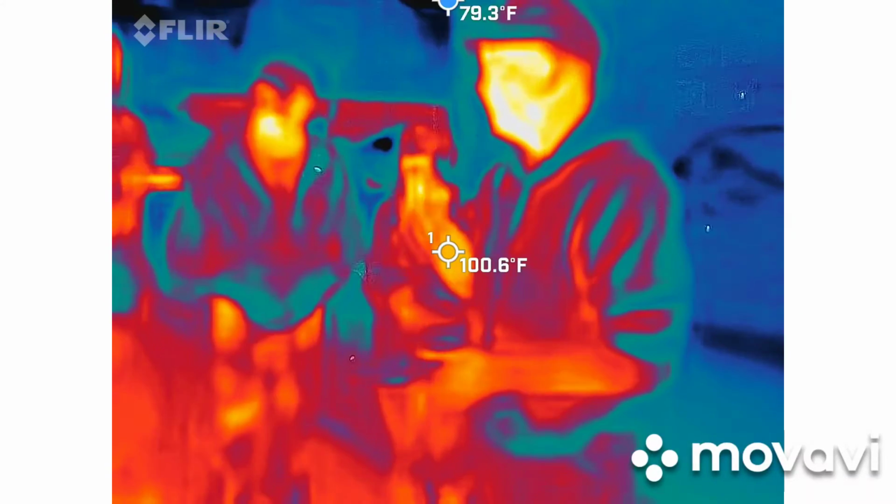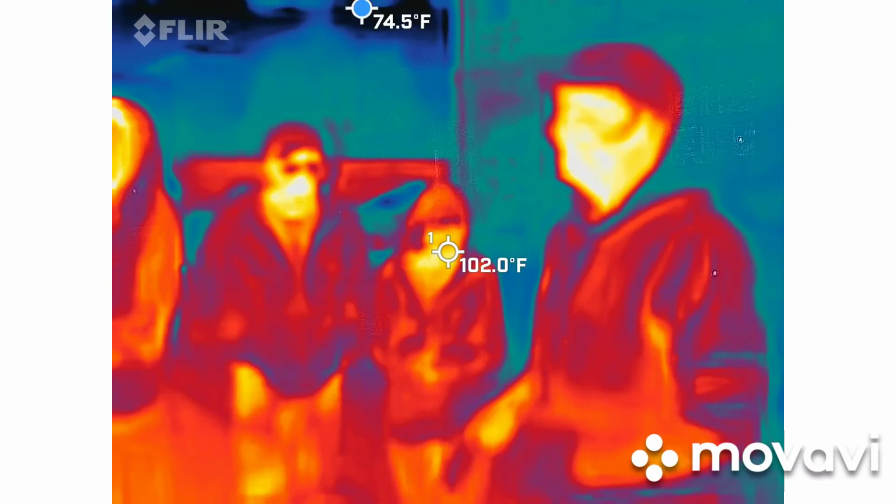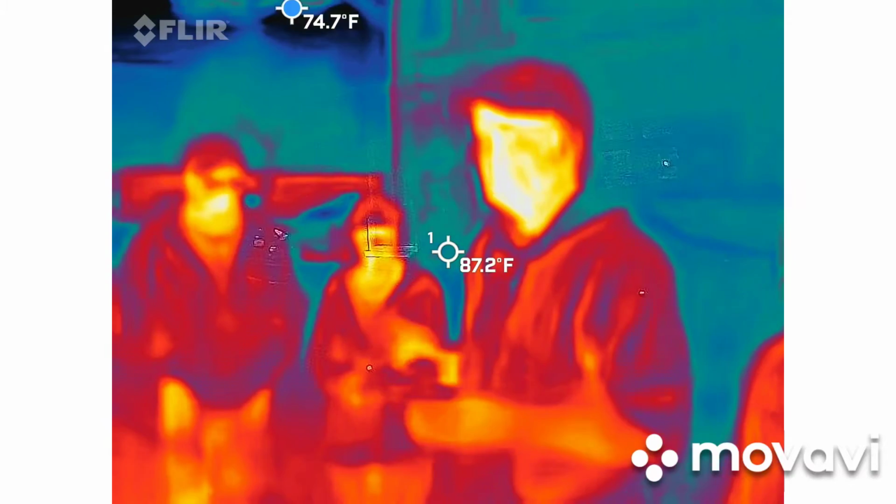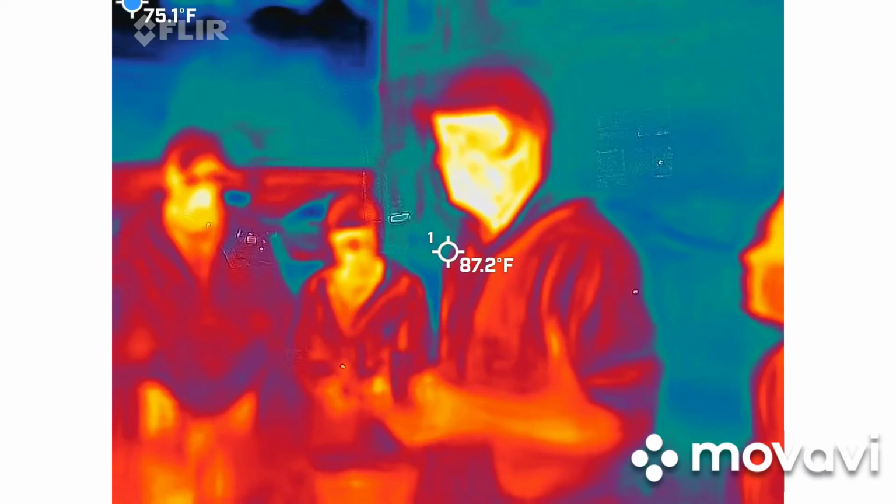All right, we got 2 more devices to go through. EMF meters. You guys all see these on television, right? So this is all the blinky lights. Cell phones, electrical wires, any kind of buildings also make this thing go off. It's another reason why they use them on TV, because they're very, very sensitive.